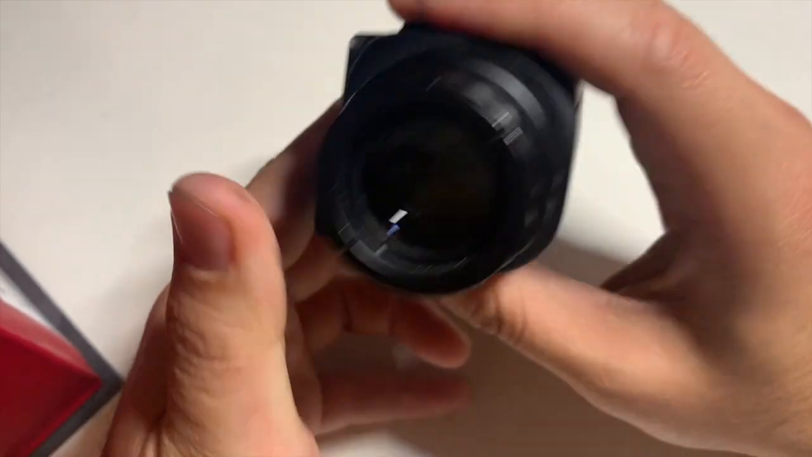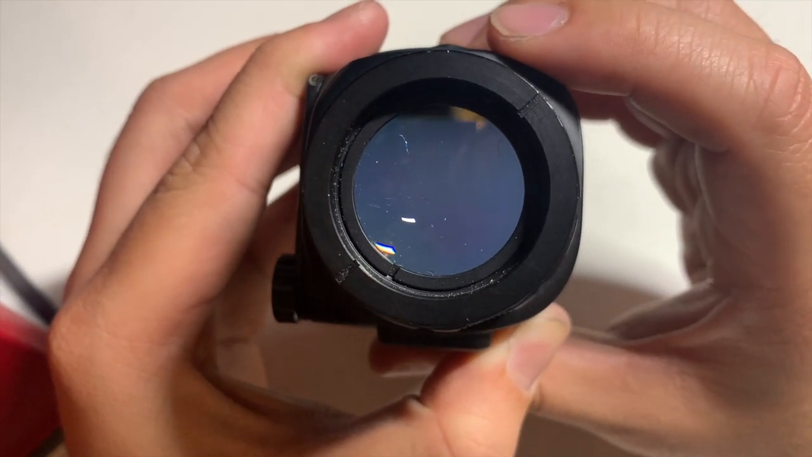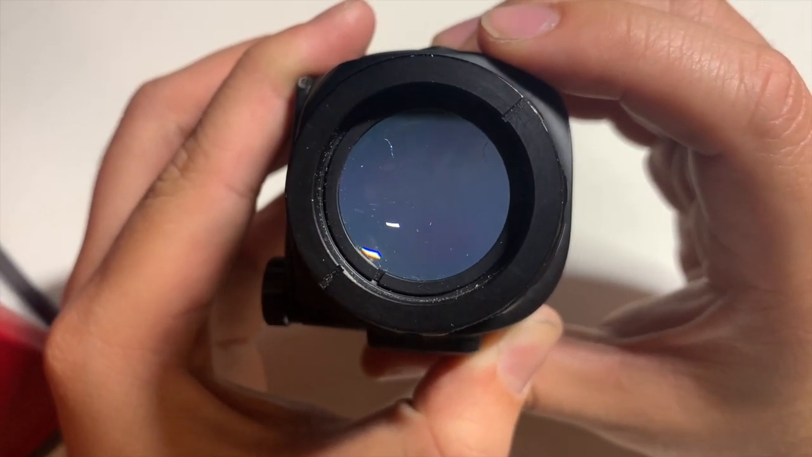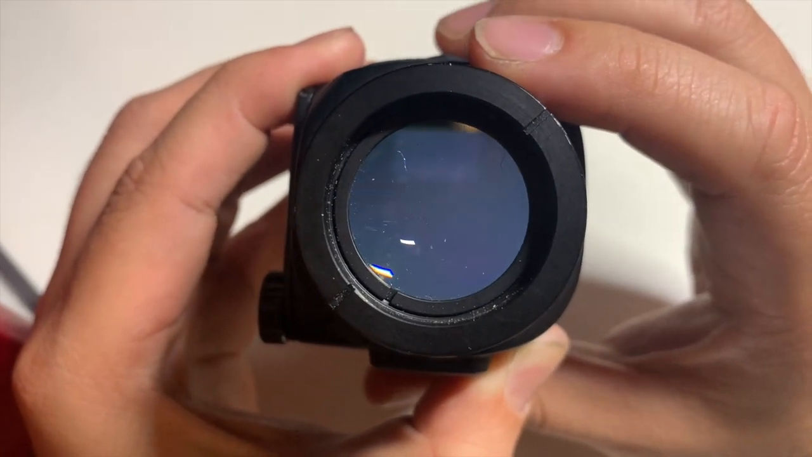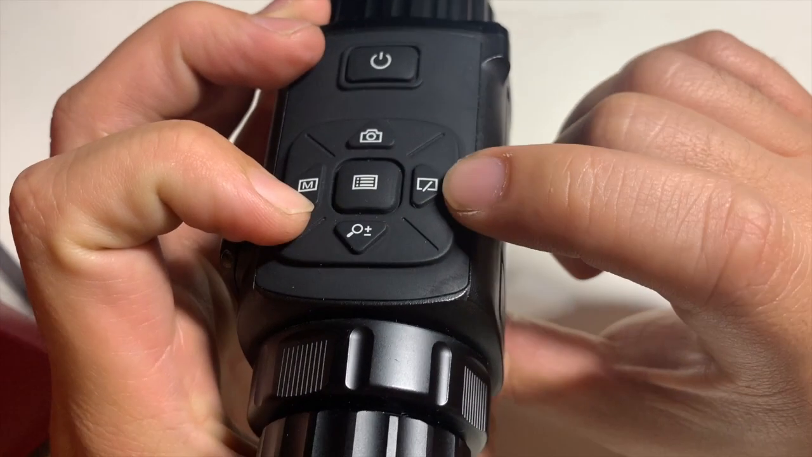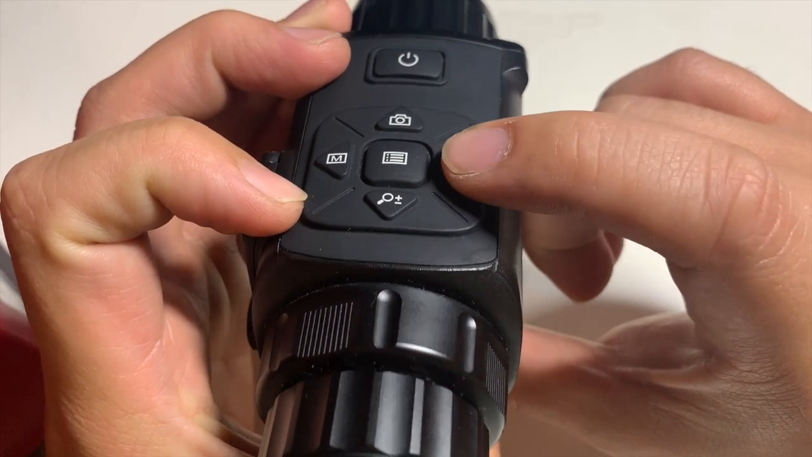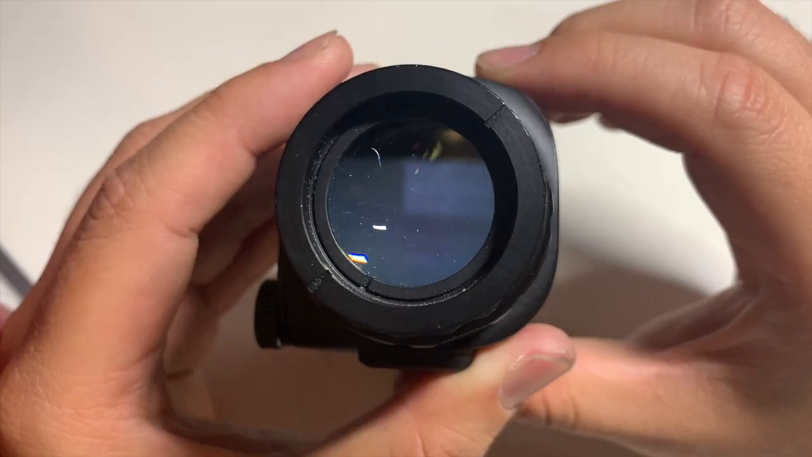So yeah, let me just turn this on real quick. The thing about thermal optics is that they're digital. So not only is there a lag, it takes a little bit of time for this thing to power up. In addition to that, there's moments where it looks like the frame is frozen, or it drops the frame. That's how slow the refresh rate is on this thing at times. Oh yeah, that's what this button is for. It refreshes the image, which you're going to need to do every now and then.